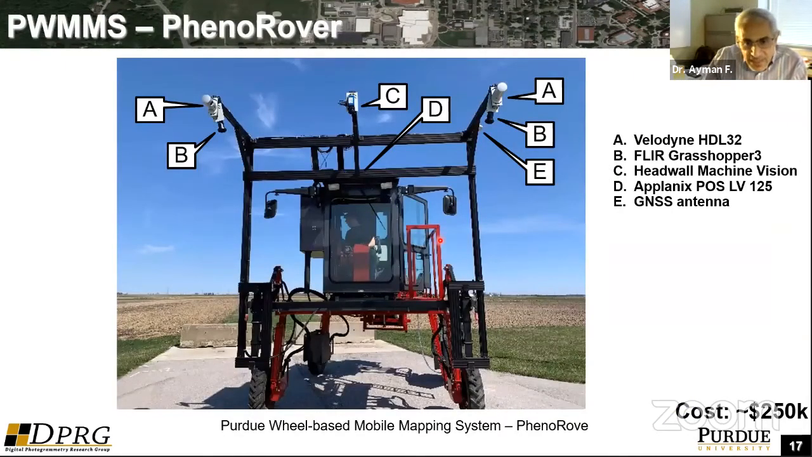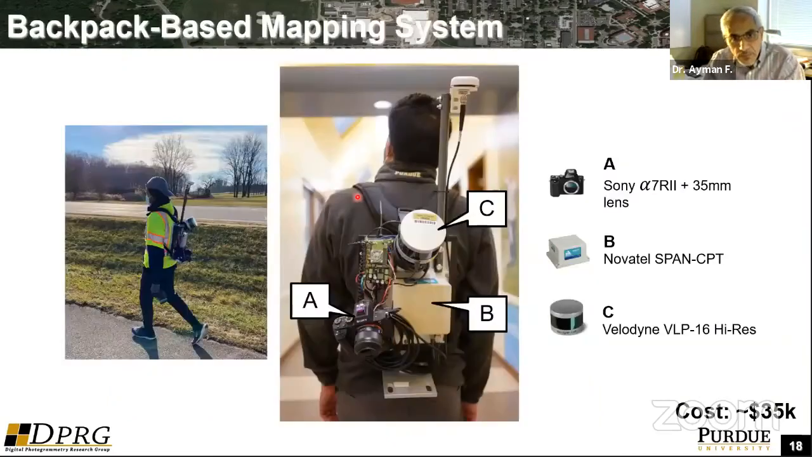You can have the same concept. This is a platform we developed here at Purdue. We call it PhenoRover, and that's mainly based on a high clearance tractor. You have a boom, we have LiDAR units, we have a hyperspectral camera, we have RGB cameras, as well as a position and orientation unit, a GNSS INS unit, and that's mainly developed for agricultural management, more particularly phenotyping applications.